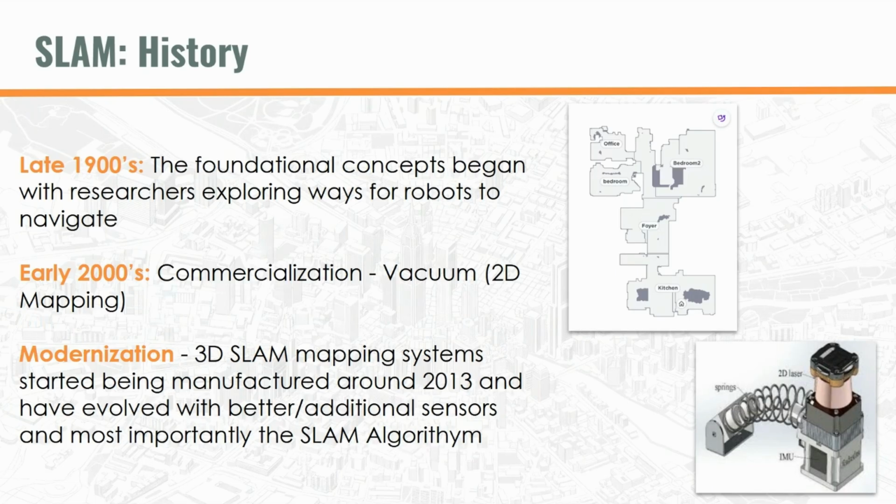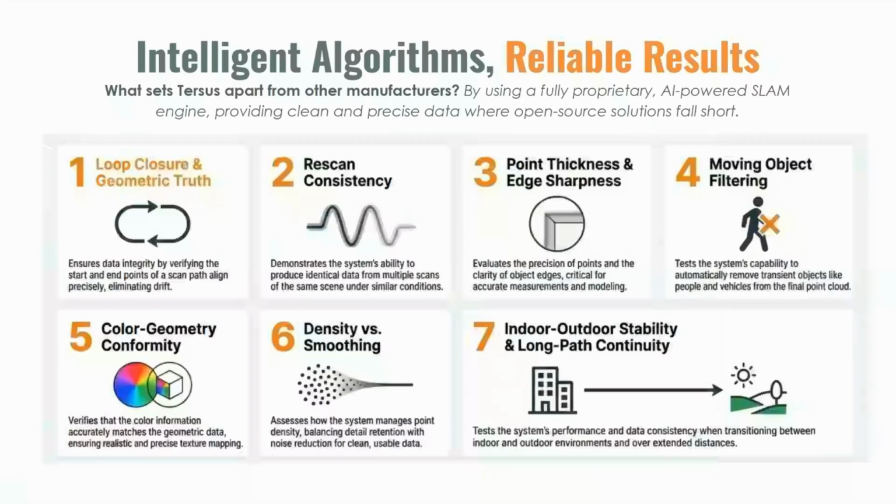If we take that and look at where things evolved from there, from a 3D mapping perspective, it was around 2013 when some manufacturers began creating things that would give us the ability to do 3D. Still using a 2D LiDAR sensor, they would mount it on a spring, in essence giving that 2D plane more angle to it, so you're doing 3D mapping. With that SLAM algorithm at the time, the biggest thing that we're seeing between then and now is the advancements of the SLAM algorithm.